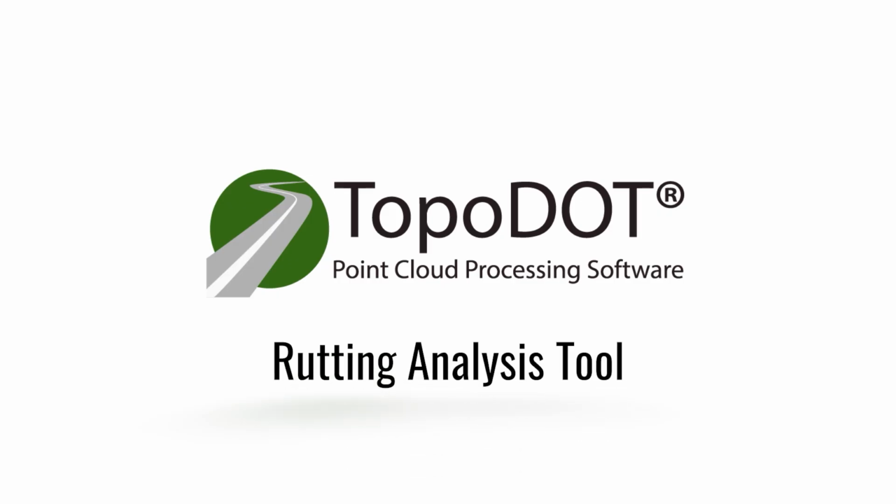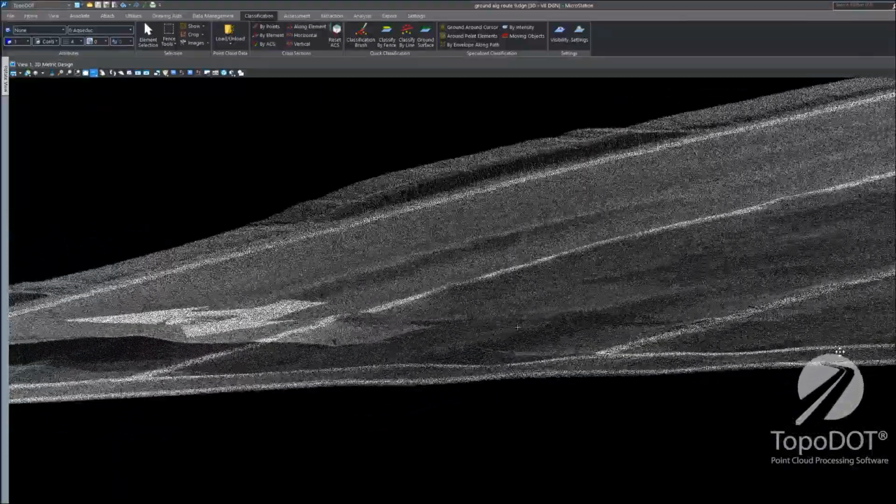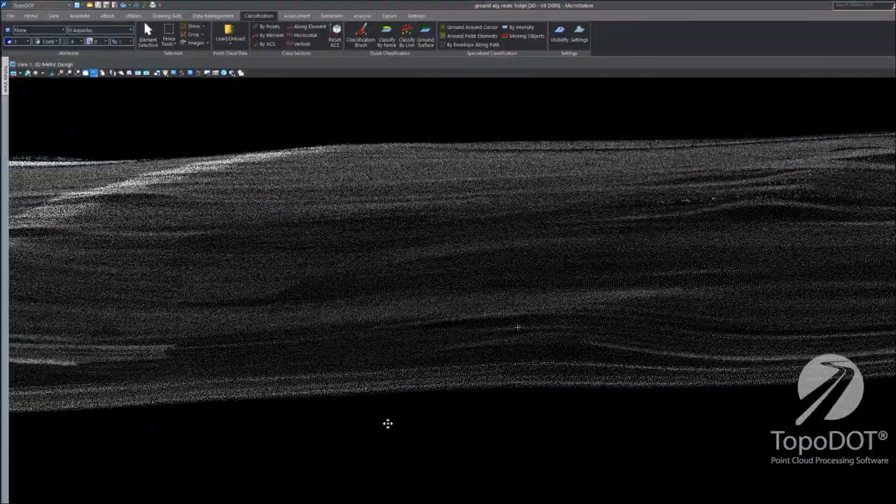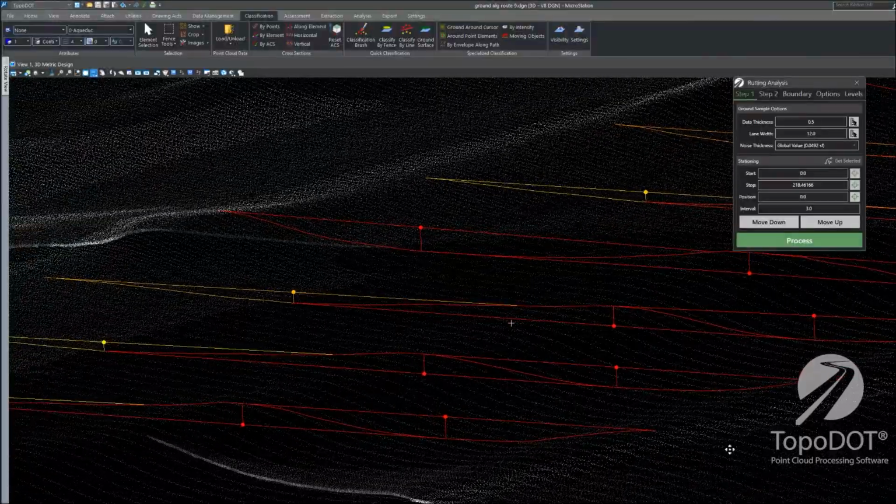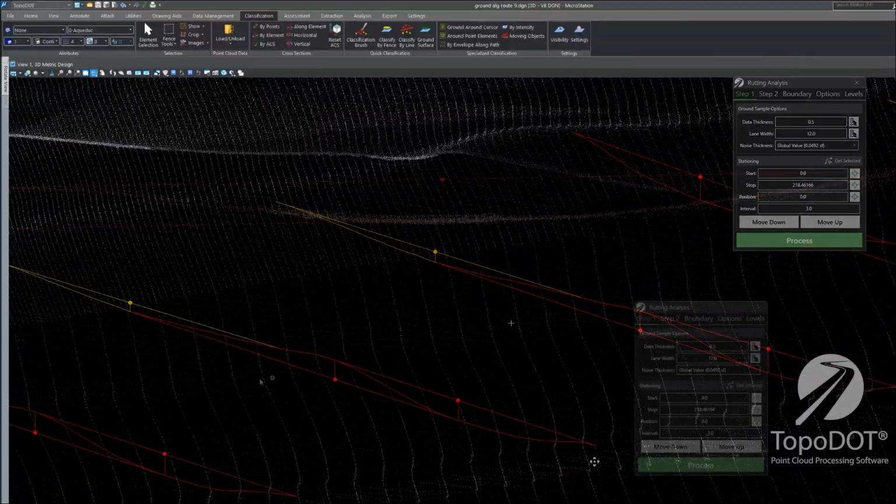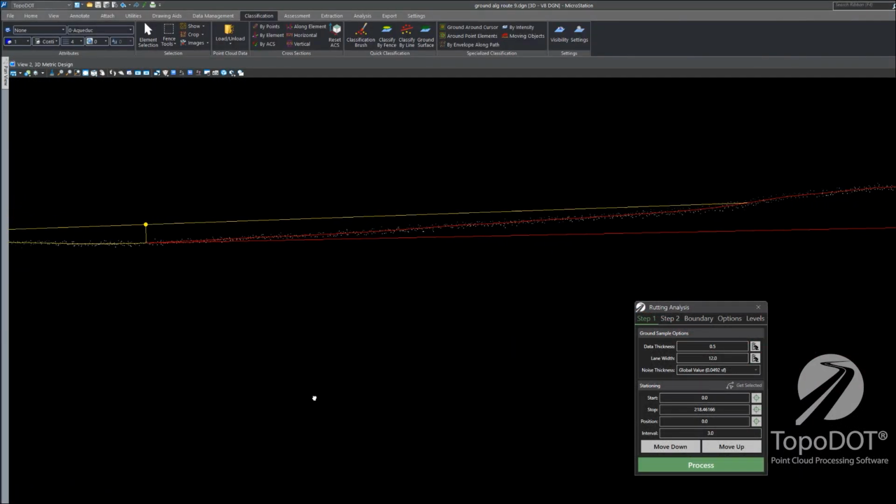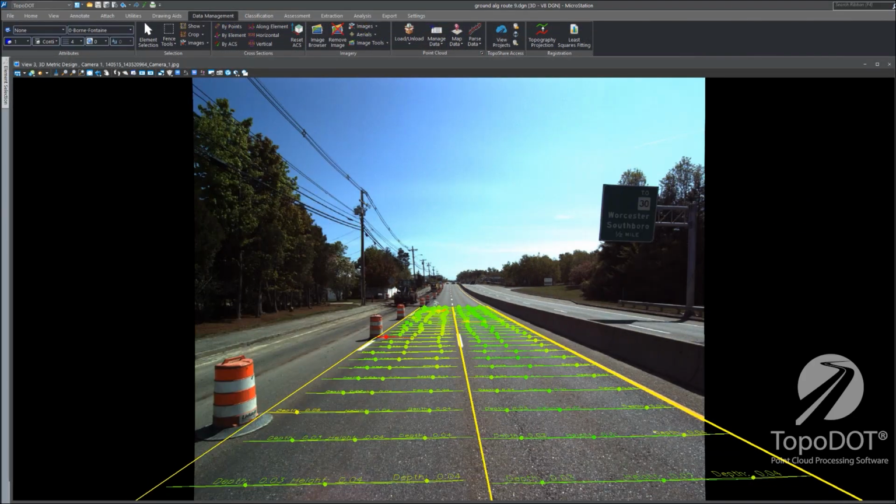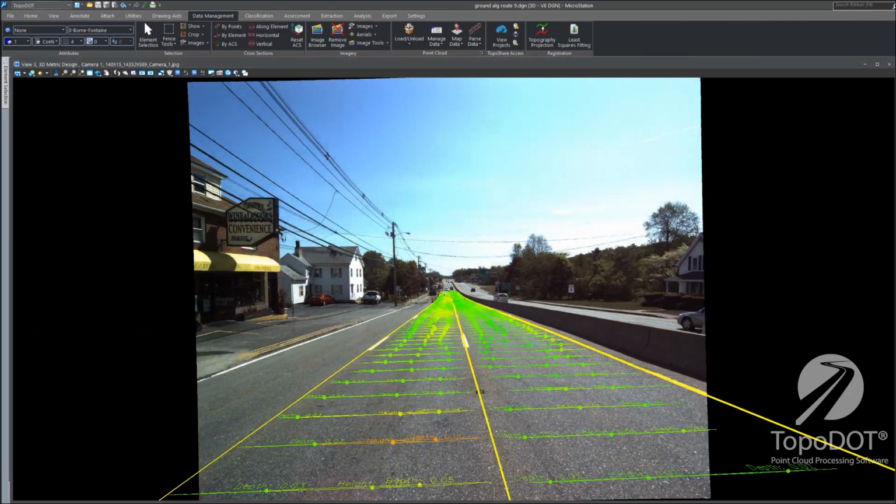Road quality is more than just smoothness. While the International Roughness Index measures ride comfort, it doesn't capture rutting, those dangerous depressions that collect water, strain vehicles, and compromise safety. That's why TopoDOT version 2025.2 introduces the Rutting analysis tool. Using the same point cloud data you already collect, the tool instantly scans across each lane to identify rut depths, hump heights, and patterns that traditional methods often miss. No lane closures, no dipsticks, just safer, faster, and far more detailed results.